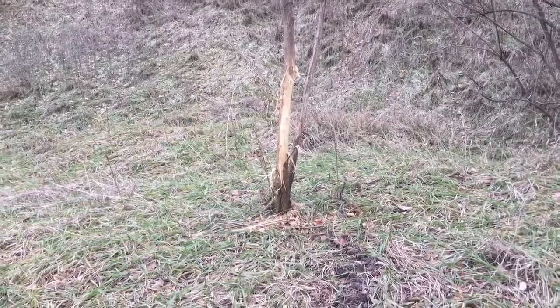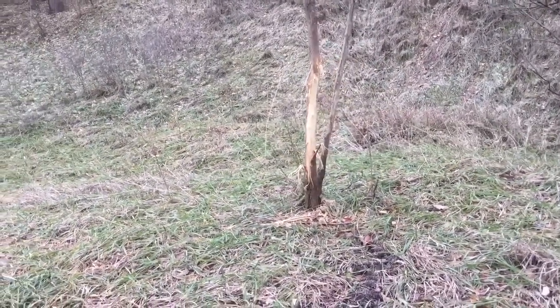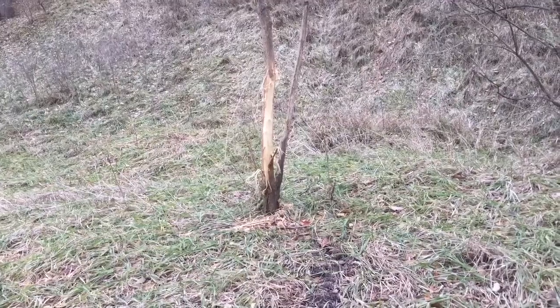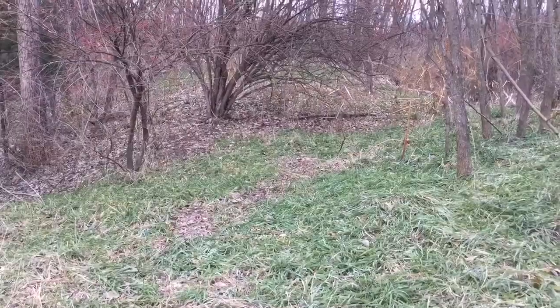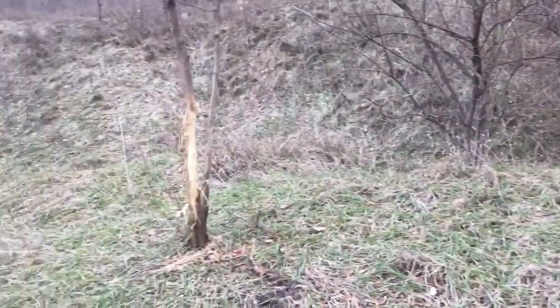You can see that he's torn up this tree really well. It looks like a decent sized buck. That's one of the biggest scrapes I've ever seen. So I think it's got good potential. I don't know what the trail cam pics are going to be, but you can see he's just torn that tree to pieces. So I think he's coming down this trail. He definitely looks like he's coming down that way, and then coming right to this tree right here.